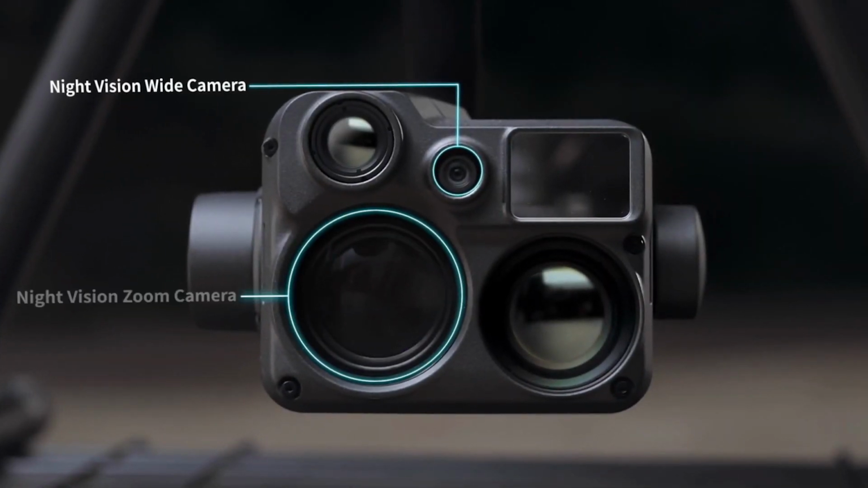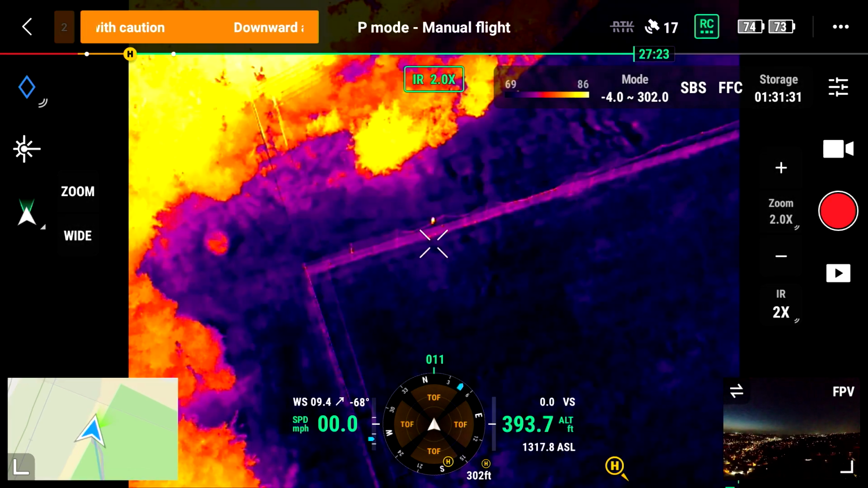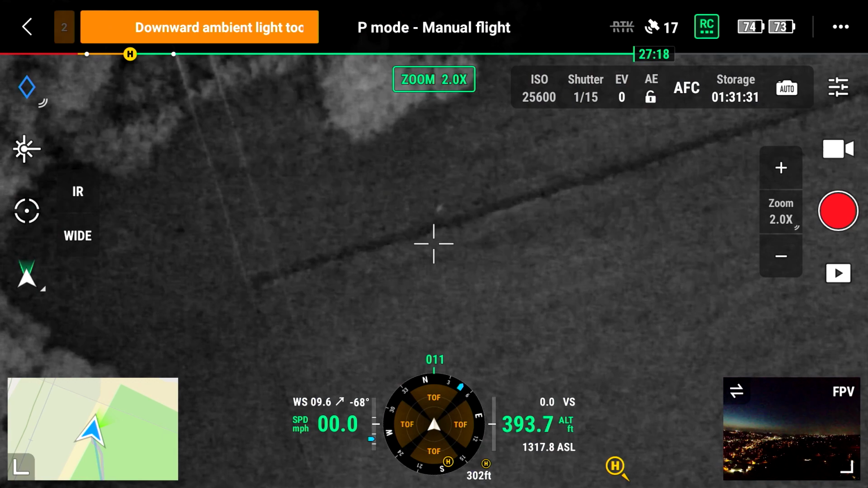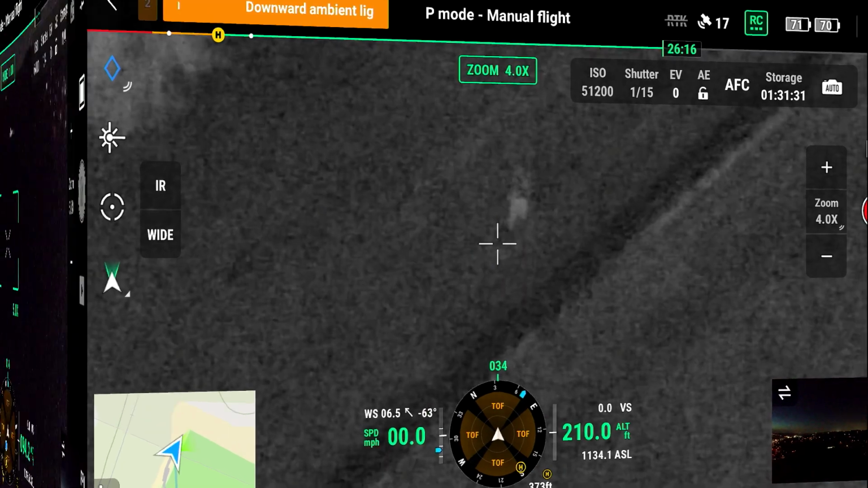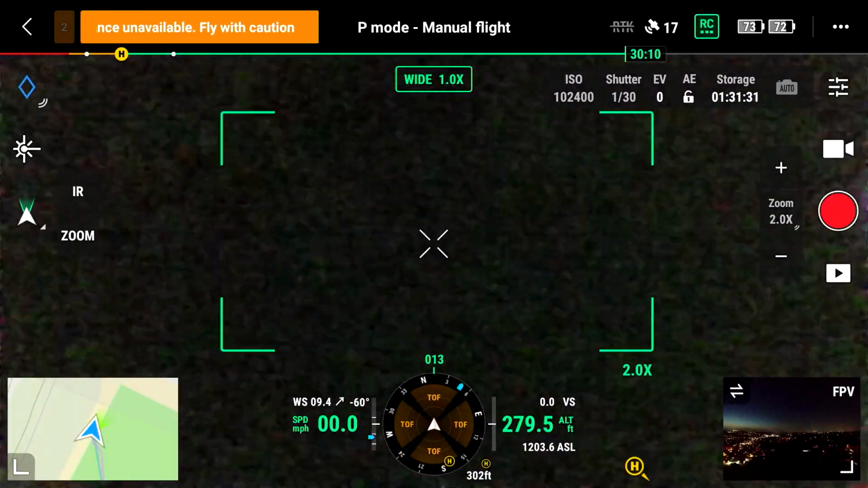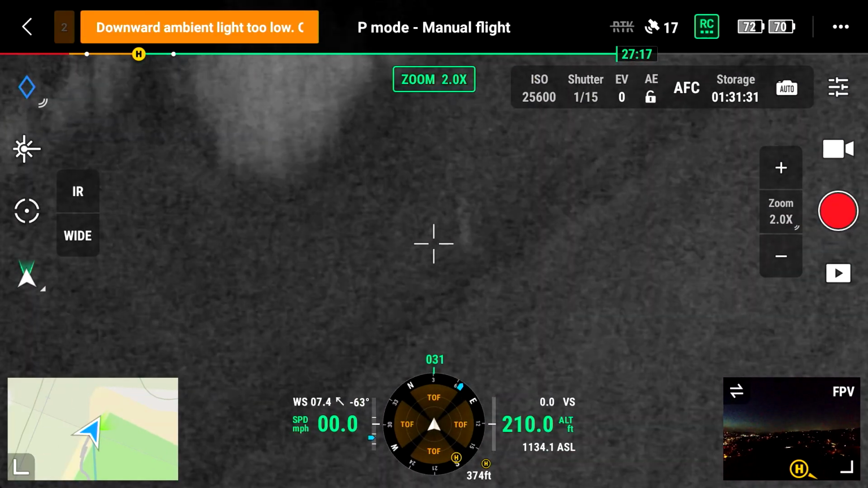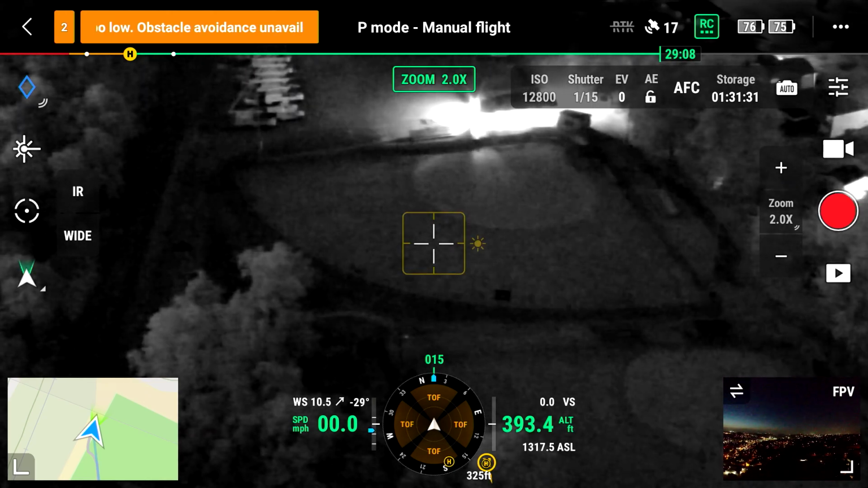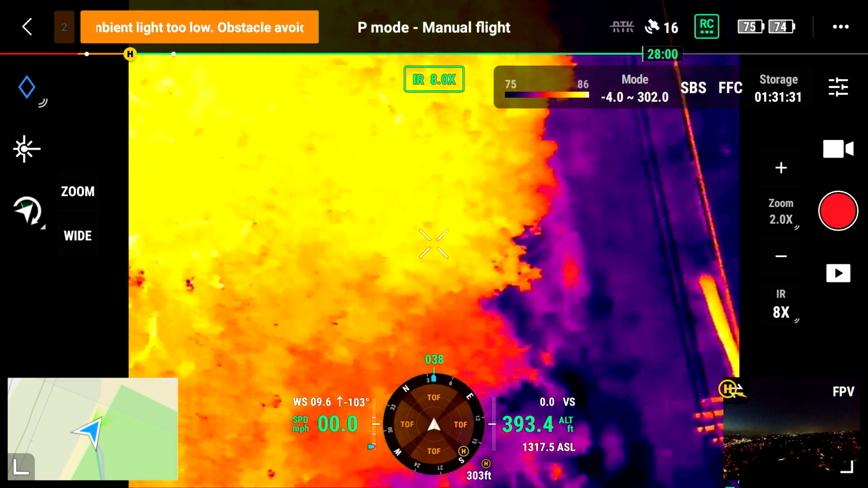The H20N also has what's called starlight night vision, and you'll see some of the footage that we have here. There is an improvement over the T version at nighttime when you're switching back and forth. Right now, let's switch over to the H20T, and you can see it's virtually completely pitch black dark, versus on the H20N, we do have usable data. In my opinion, if you're trying to do search and rescue at nighttime, there are 2 different things you're going to have here. You want a thermal camera. So, again, we have that capability on both these cameras.